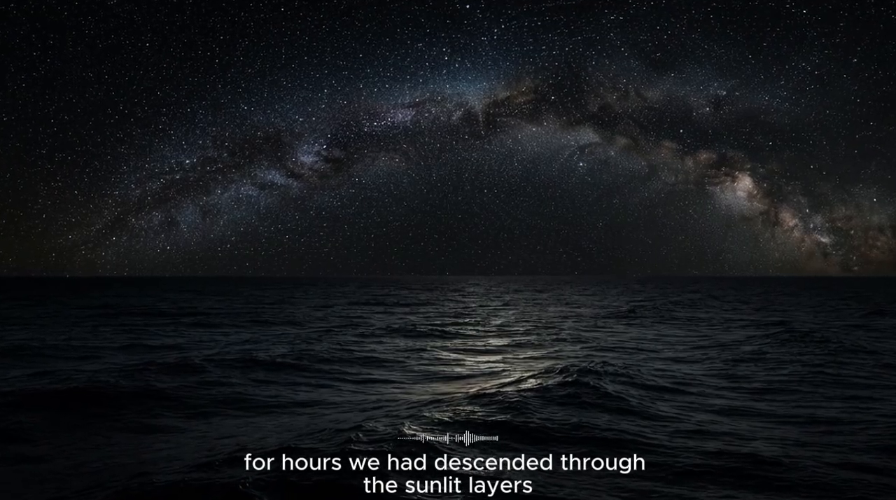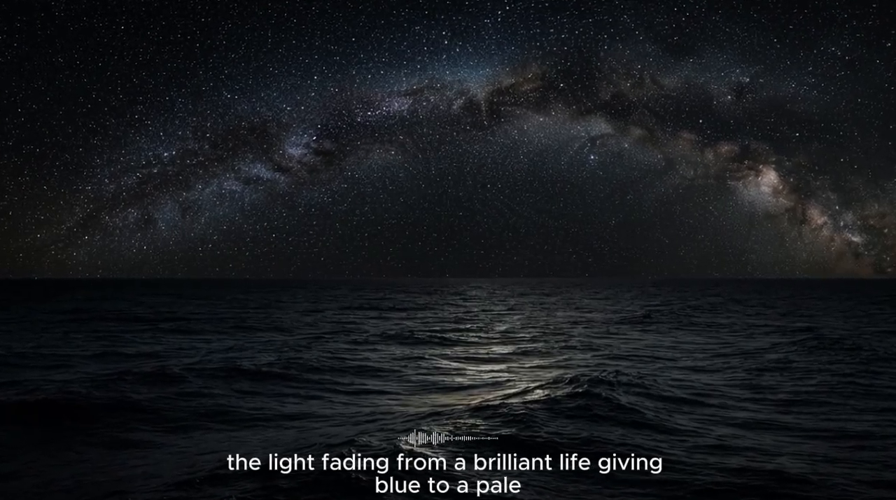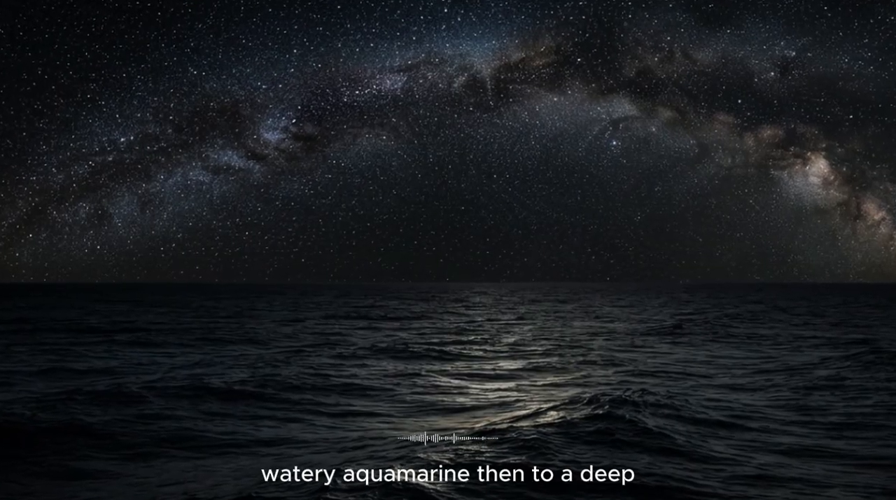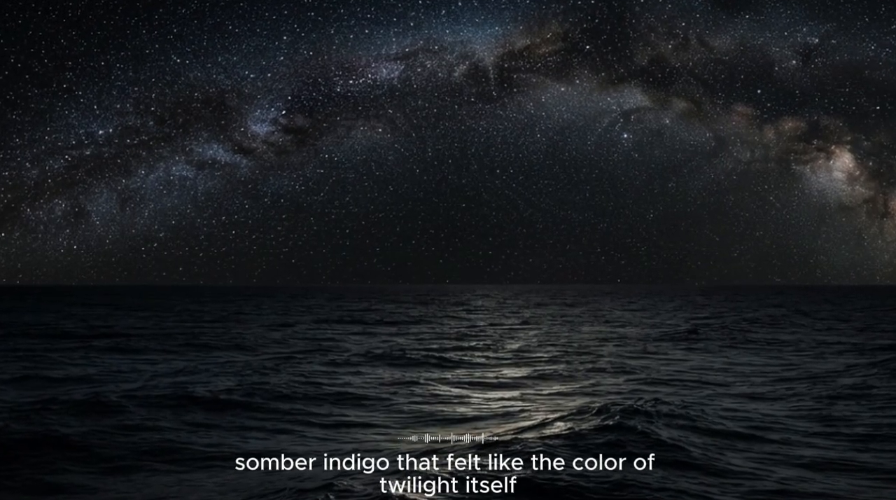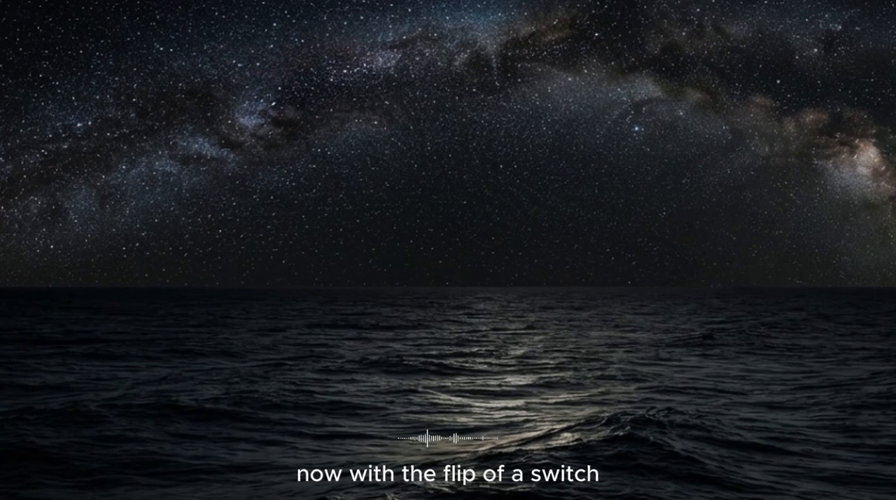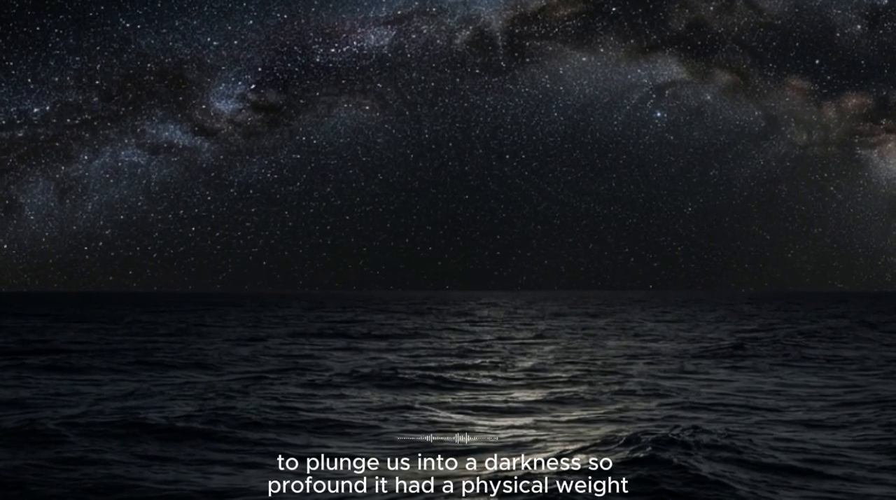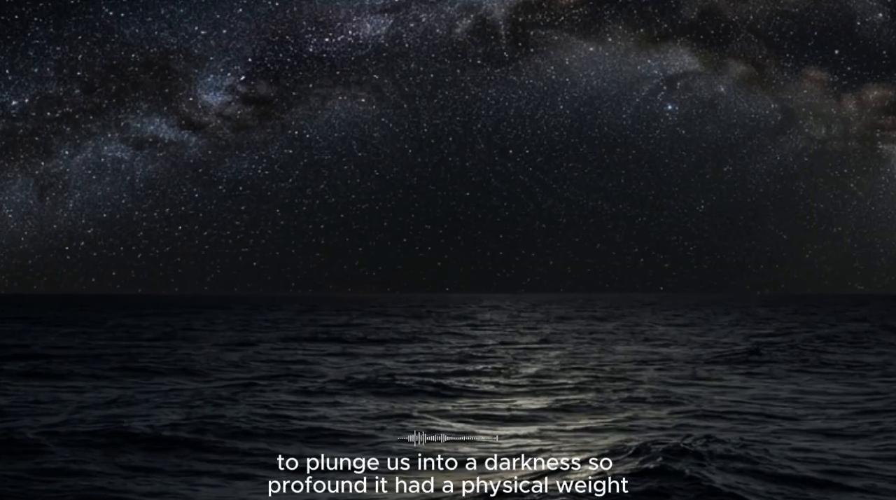For hours, we had descended through the sunlit layers, the light fading from a brilliant life-giving blue to a pale, watery aquamarine, then to a deep, somber indigo that felt like the color of twilight itself. Now, with the flip of a switch, I was about to extinguish our only tether to the world I knew, to plunge us into a darkness so profound it had a physical weight.